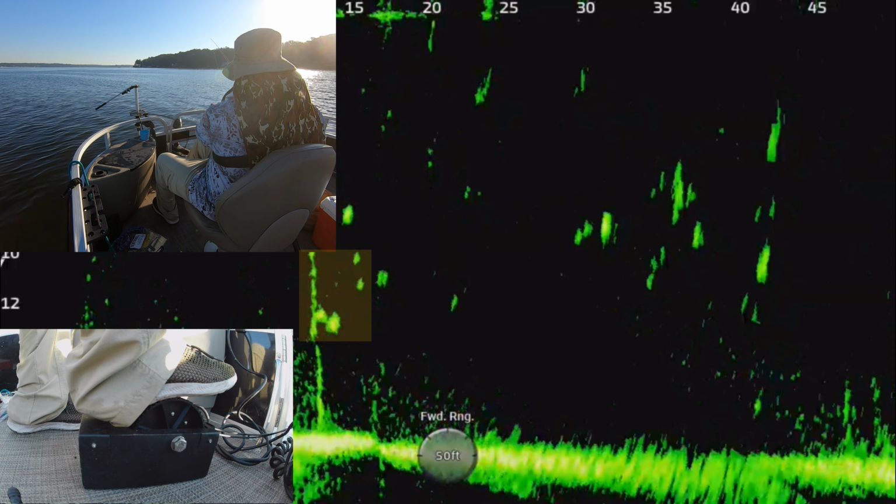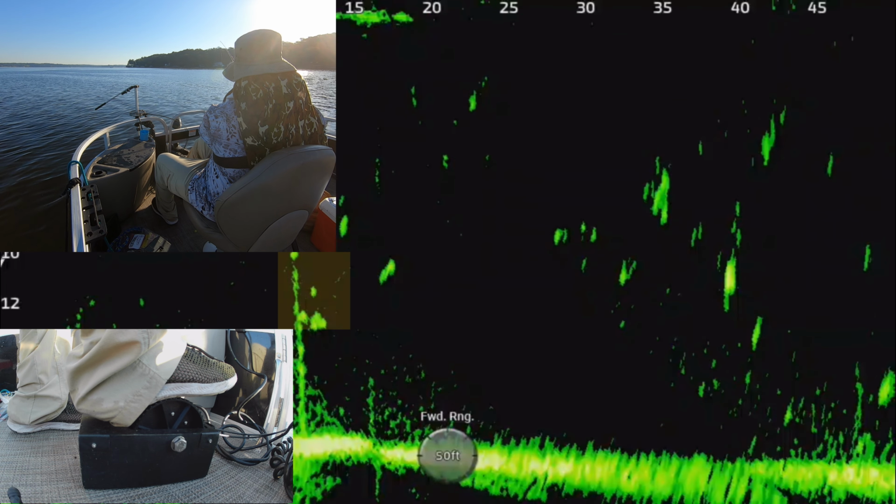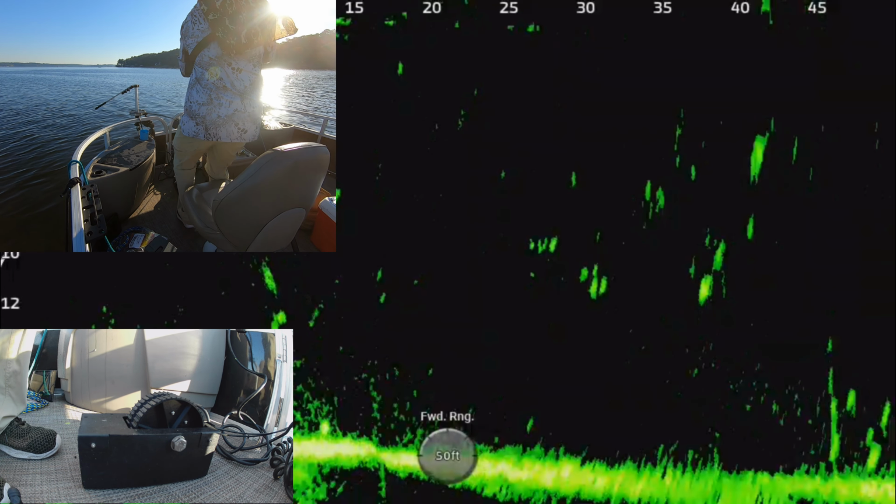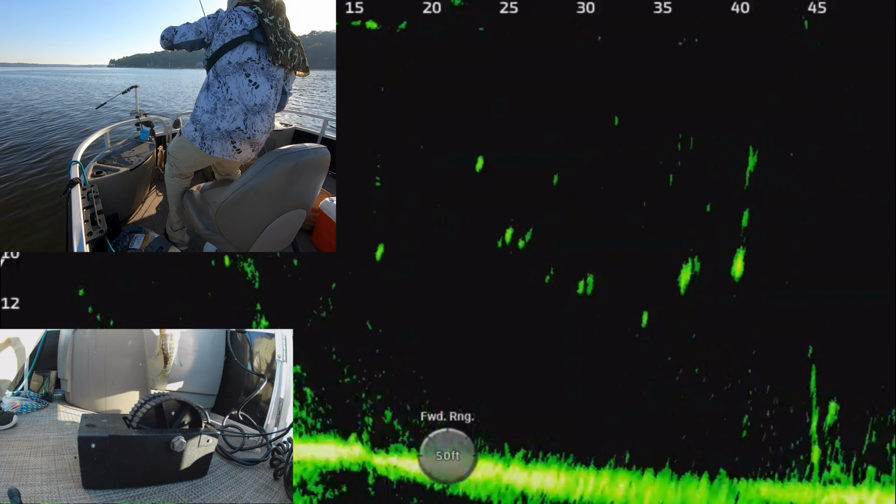Now these fish were right under the boat. Most of them were spooking today, a little further away, but these stayed right there long enough to get a jig right on top of them. And he came up and got it. But I kept this footage today of the foot fisher down at the bottom, so y'all can see.